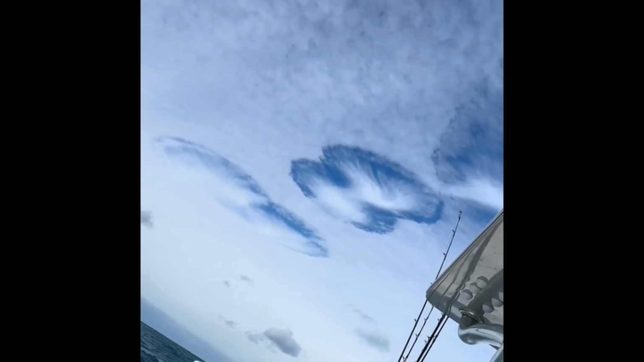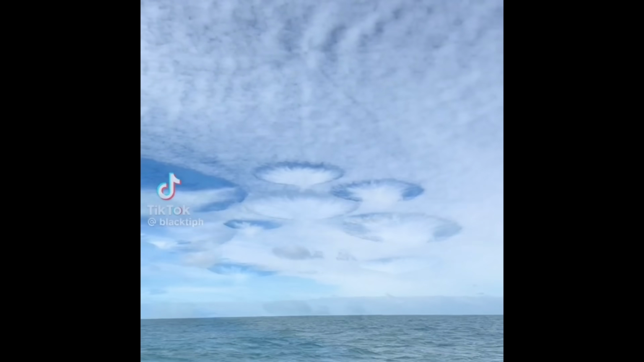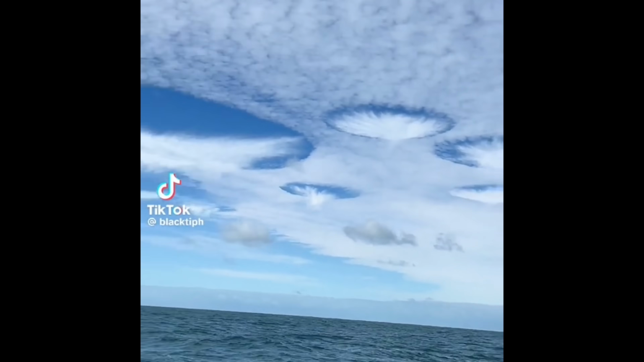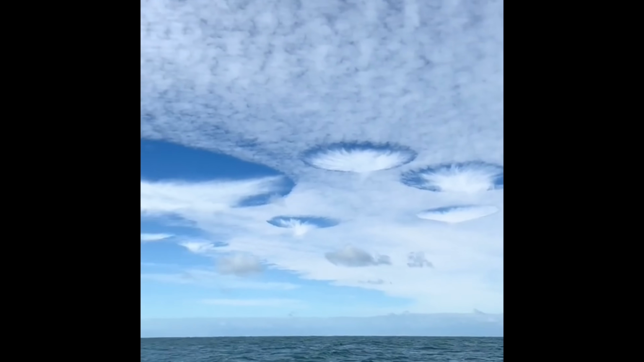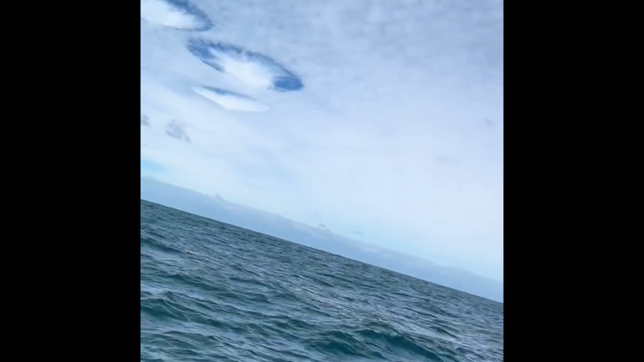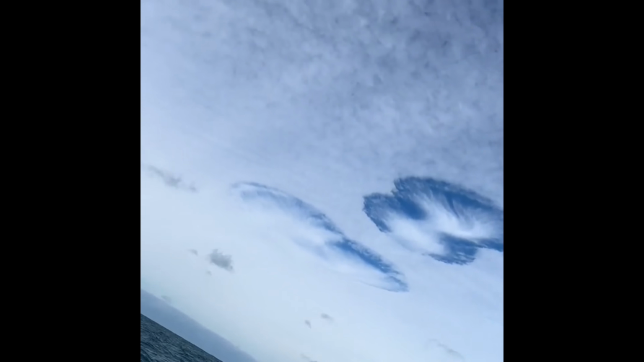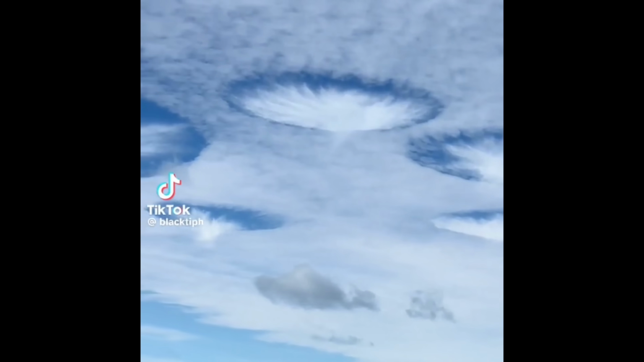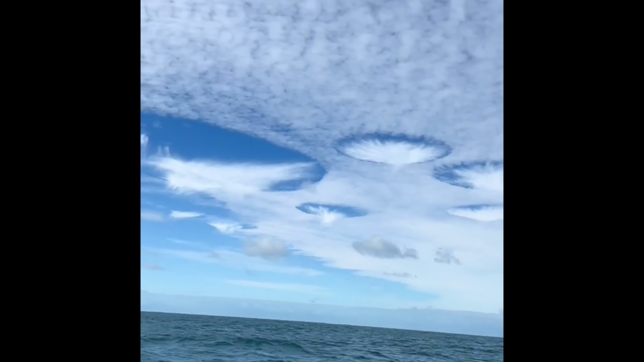What is going on here with these clouds? And the fishermen are completely puzzled and have no idea what could have caused this. So they took to social media and their questions were answered. Many people thought this was some kind of supernatural phenomenon. However, despite the otherworldly look of the clouds, the explanation is not as scary as we once thought.